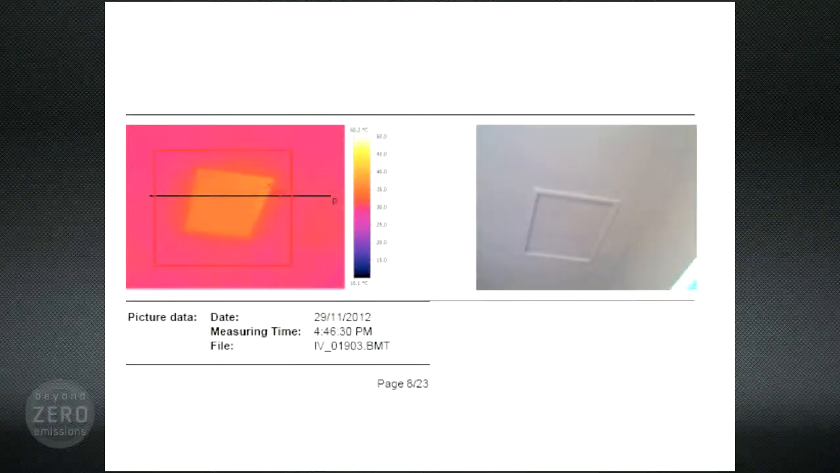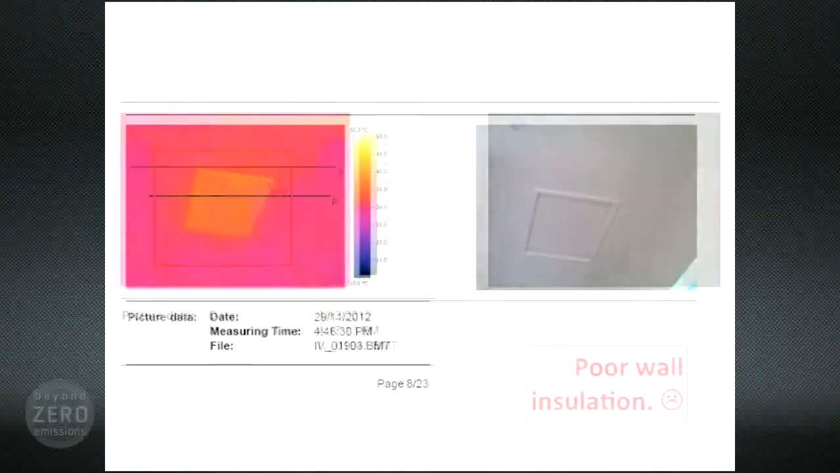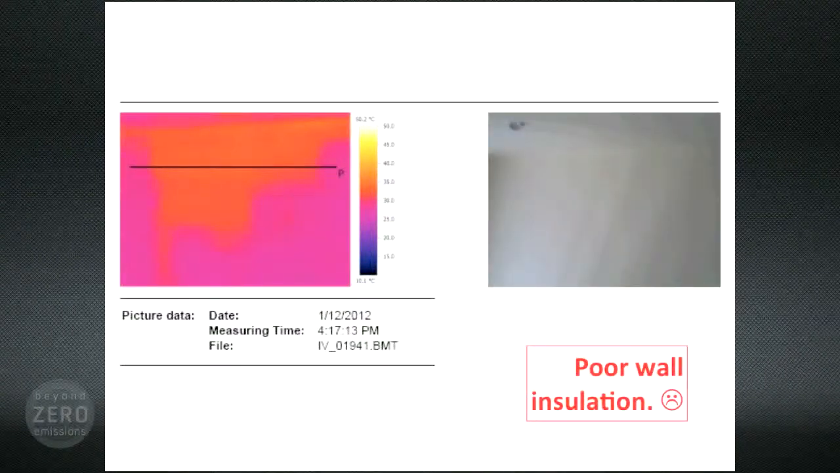Now let's look at some walls. The thermal imaging assessor will pretty much find the same thing in the walls as in the ceilings. No insulation, incomplete insulation, fantastic insulation. Here the insulation stops partway up this wall. Now what happened there, I don't know. Maybe the builder ran out of bats, or it was lunchtime.